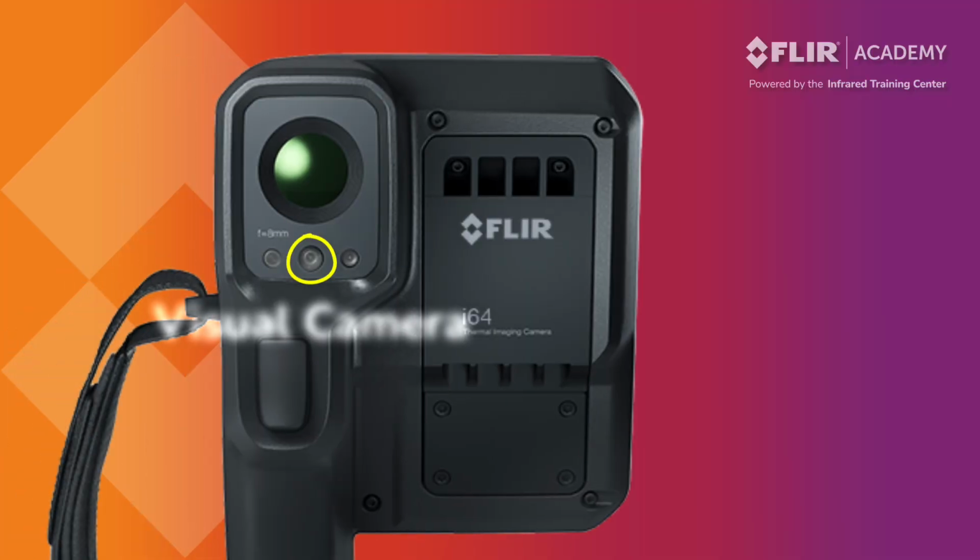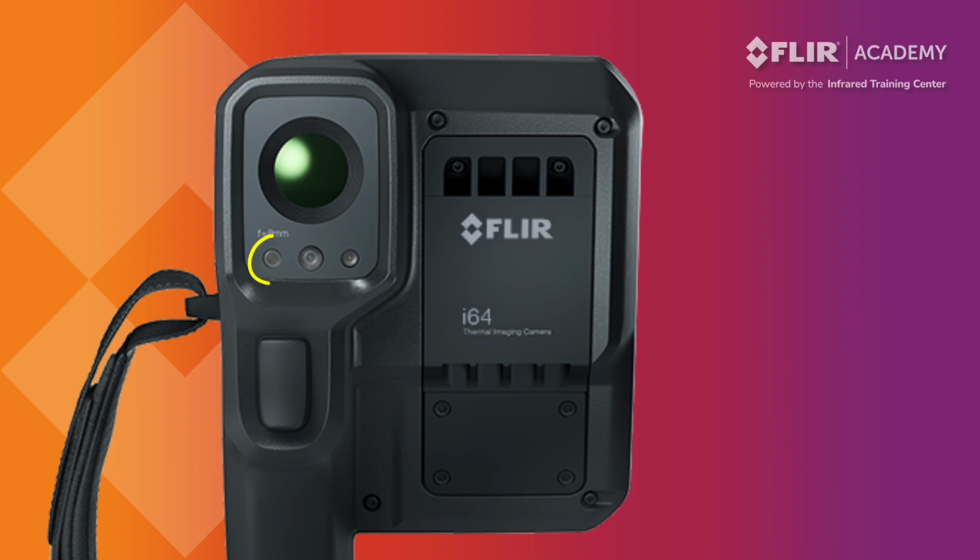Below the infrared camera lens is the visual camera lens. This is used to capture visible light control photos that thermographers typically include in their reports. The LED camera lamp is used to illuminate targets to capture better visible light photos when saving data in low light conditions. A laser is available to help guide the operator visually and show where the camera is pointing. This can be activated from the main camera display, which we'll show you a bit later in this presentation.